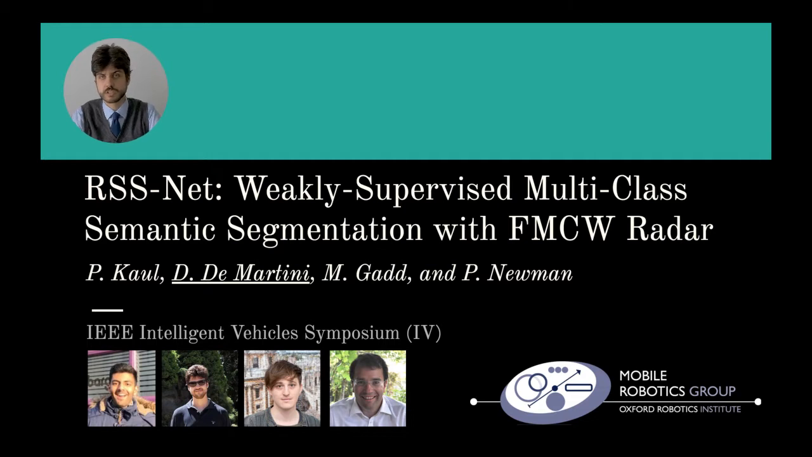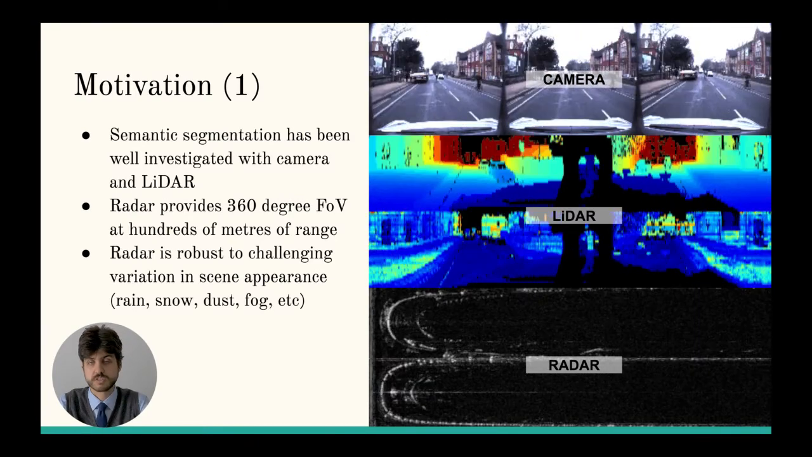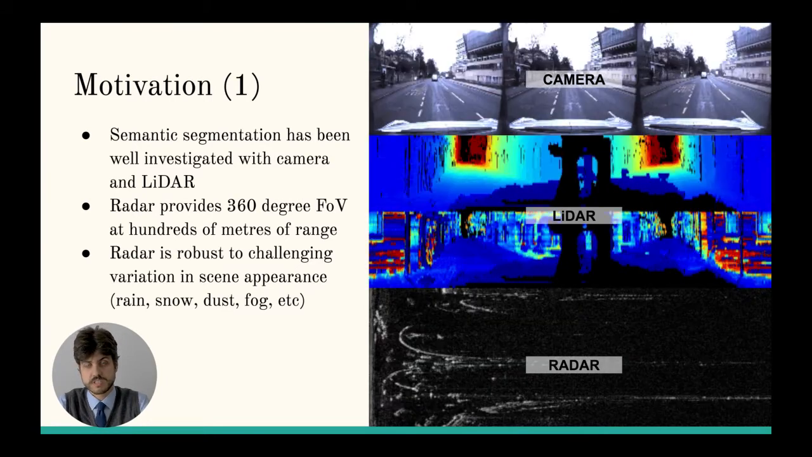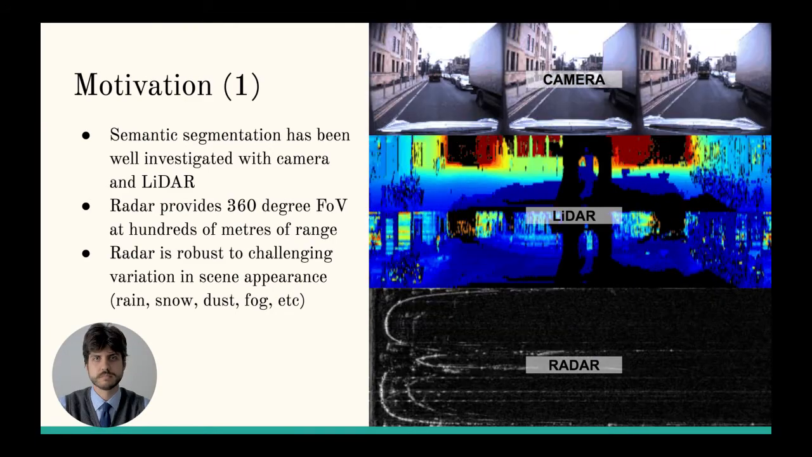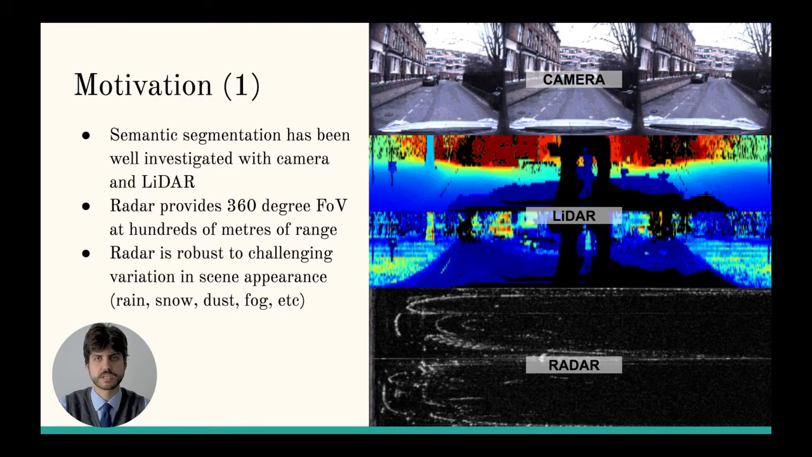Today we are going to talk about an efficient way to train a neural network to understand the scene sensed by a scanning radar. Semantic segmentation is a well-studied task in robotics and autonomous systems. Nevertheless, most of the work has been done with cameras and lidars, and little work has been done with radar so far. Radar has notable advantages compared to traditional sensors like lidar and cameras.